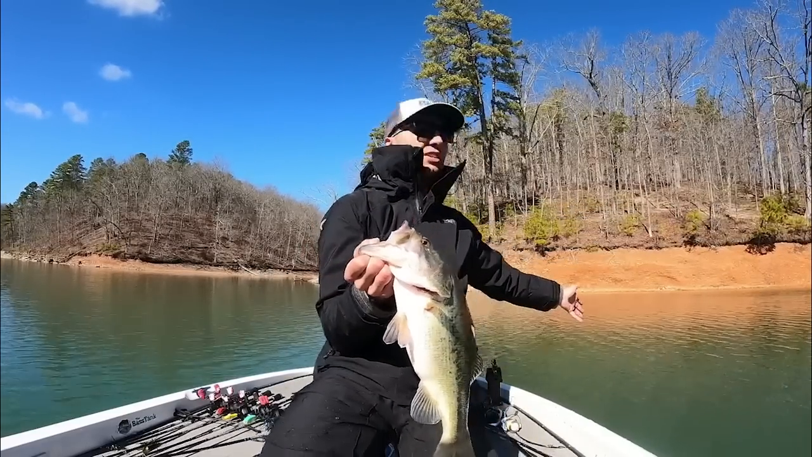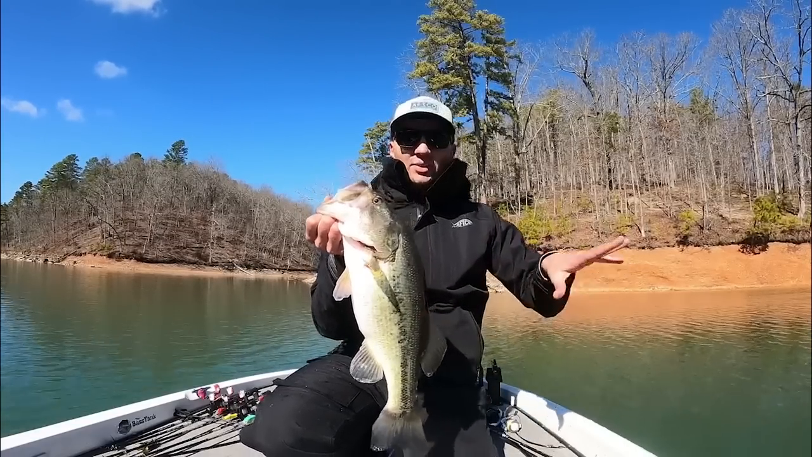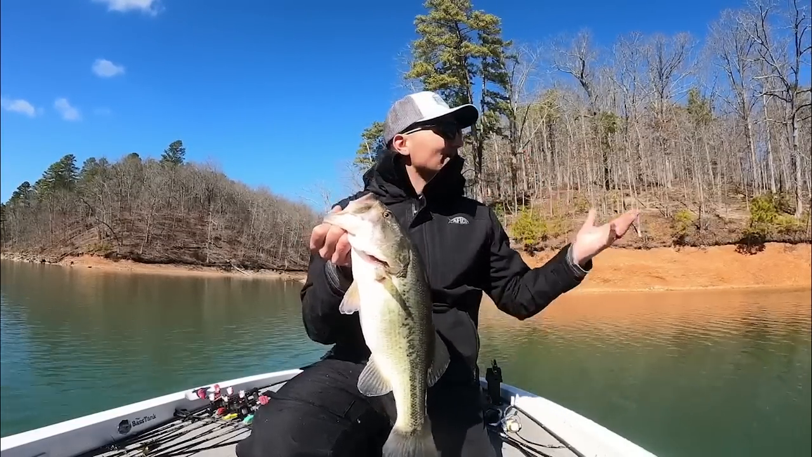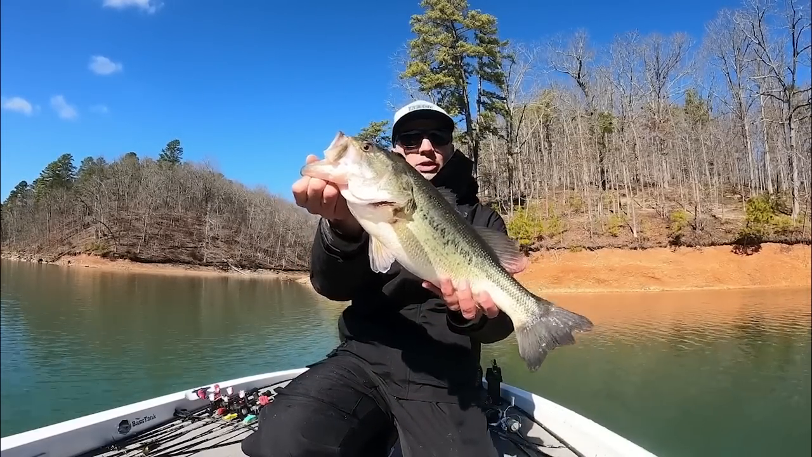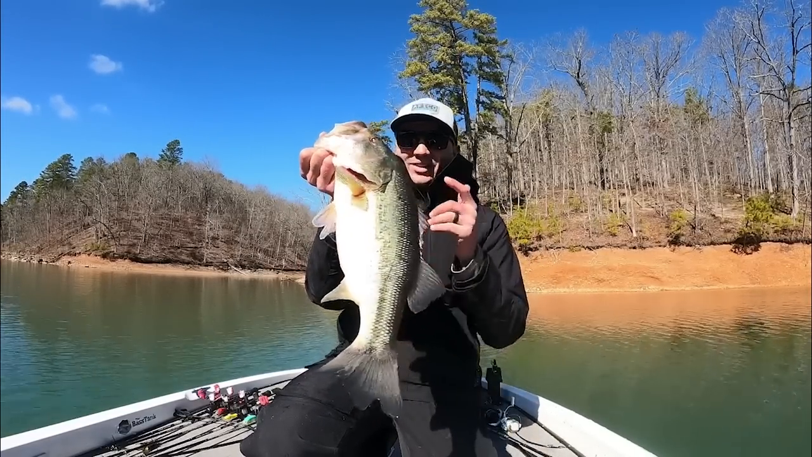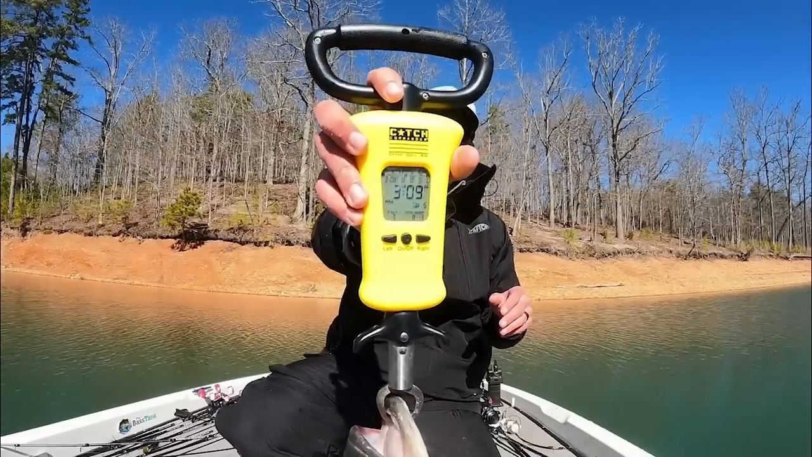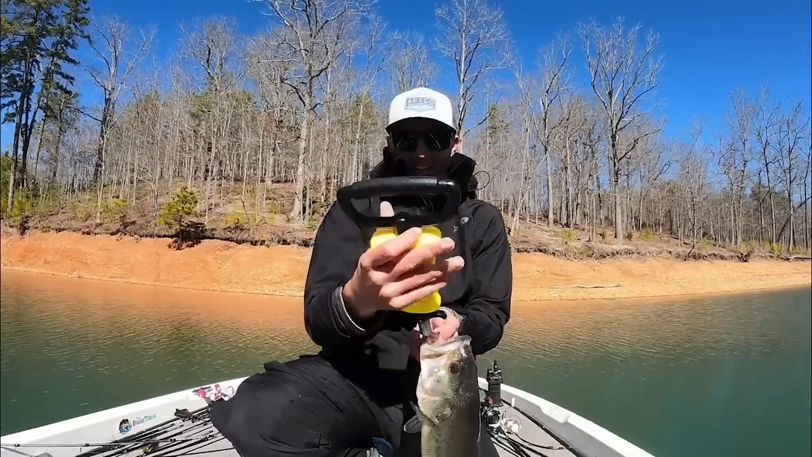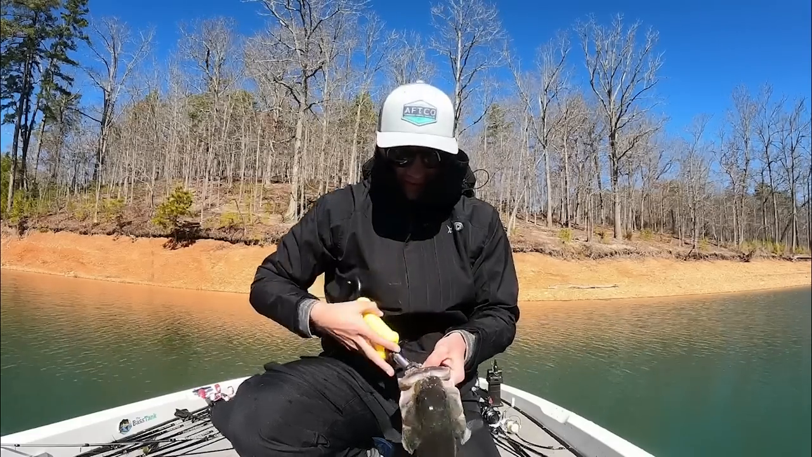I'm fishing here, literally casting distance from the bank, but I'm looking at those fish follow the shad around these laydowns, brush piles, standing timber, all that stuff, and you can get that little swim bait around them. They are choking it. There we go, guys. 3 pounds, 9 ounces. Beautiful fish right there. If we lock that in, we have a total of 8 pounds, 13 ounces for those 3 fish.